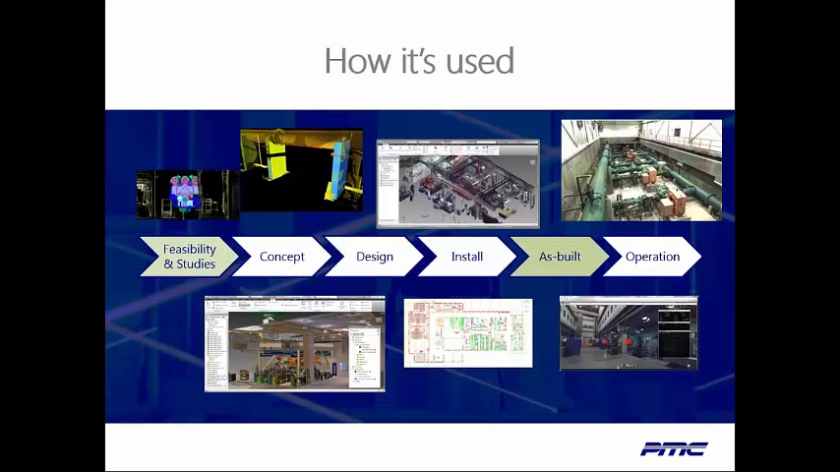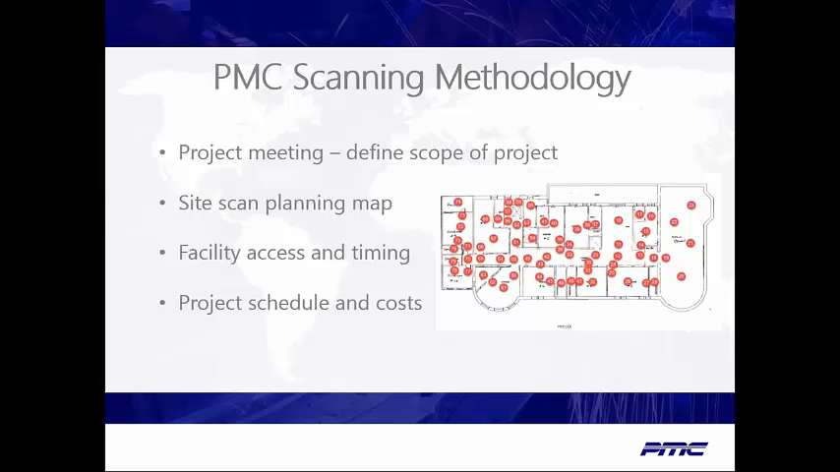Today, terrestrial scanning is used in all phases of the projects, whether it's fast and accurate feasibility studies or ongoing facility maintenance and operations. The challenge is identifying at what stage of the process scanning can yield the highest return for you. PMC can help.